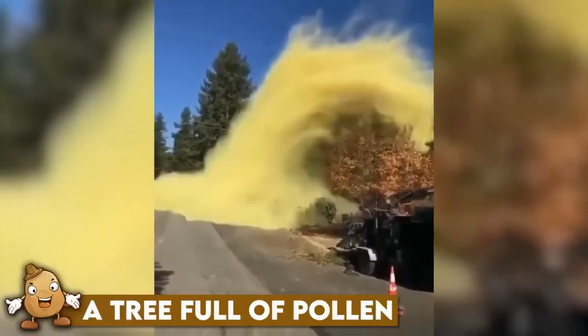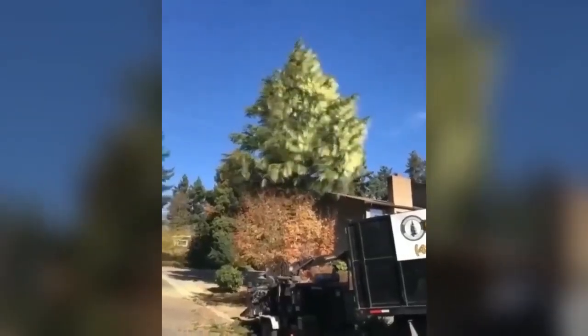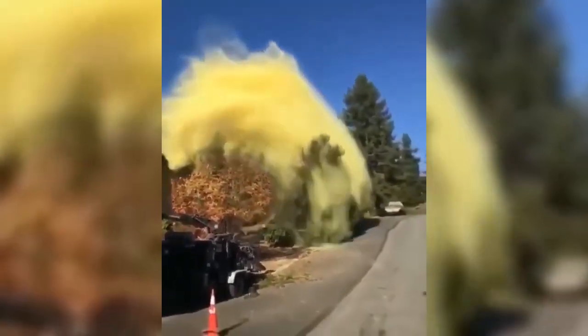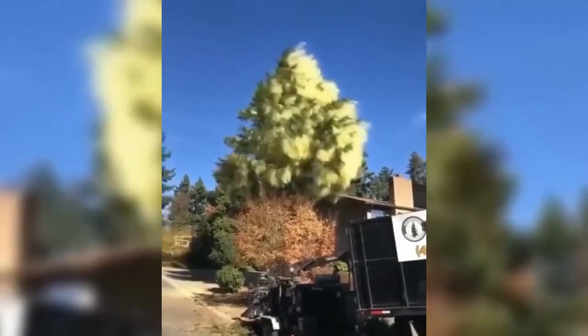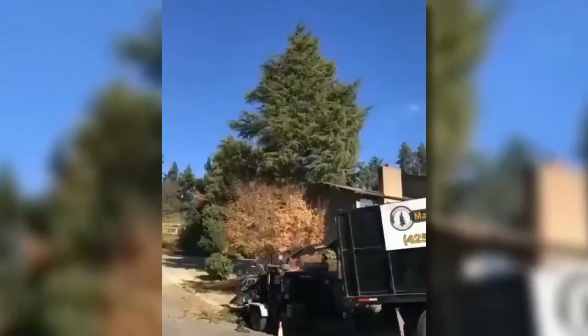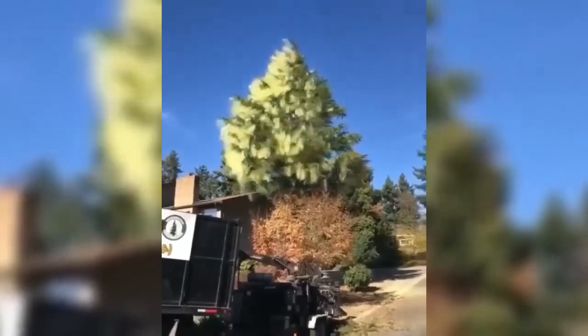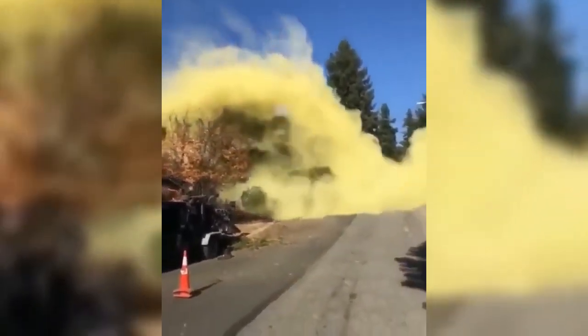A tree full of pollen. This clip shows a pine tree, which apparently was full of pollen, and the people cutting it did not know that. It falls down, creating a big yellow cloud around the tree and covers the whole area in an instant. The sight of the pollen falling is both peaceful and mesmerizing. This scene captures the beauty and fragility of nature in a single moment.